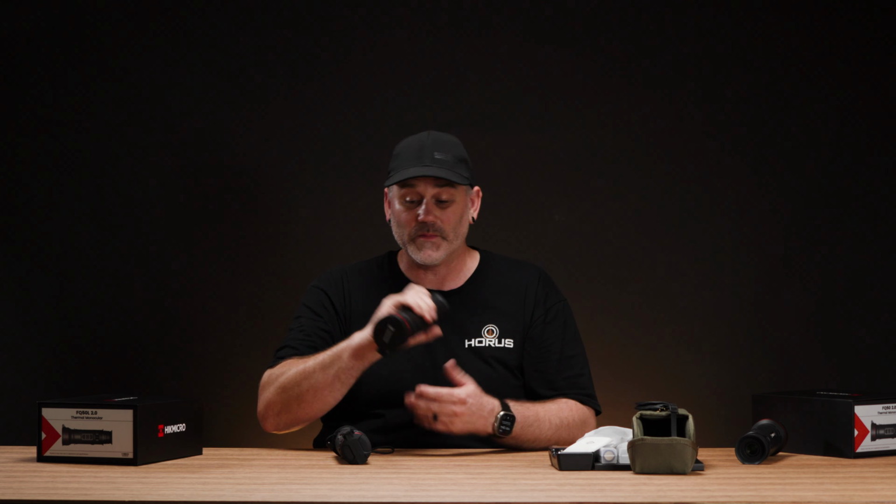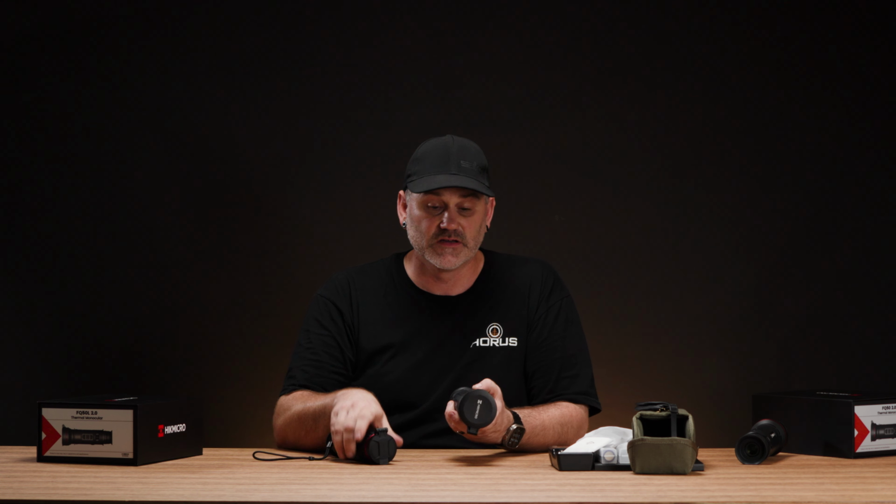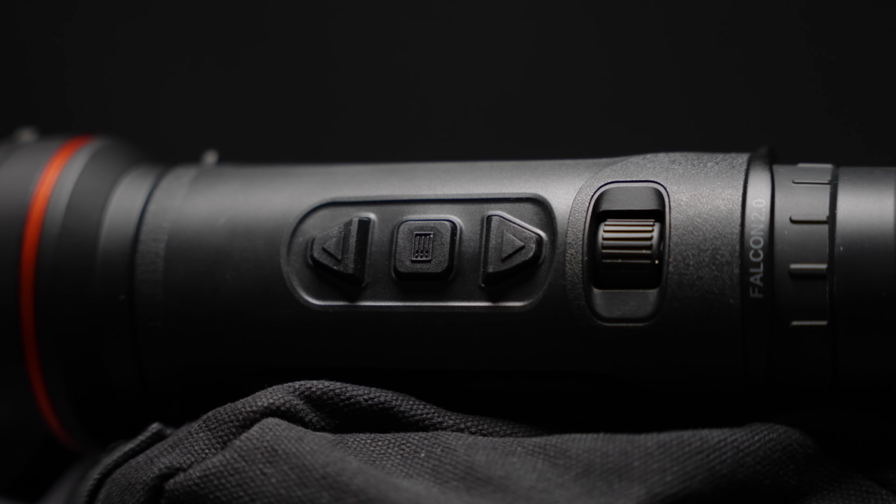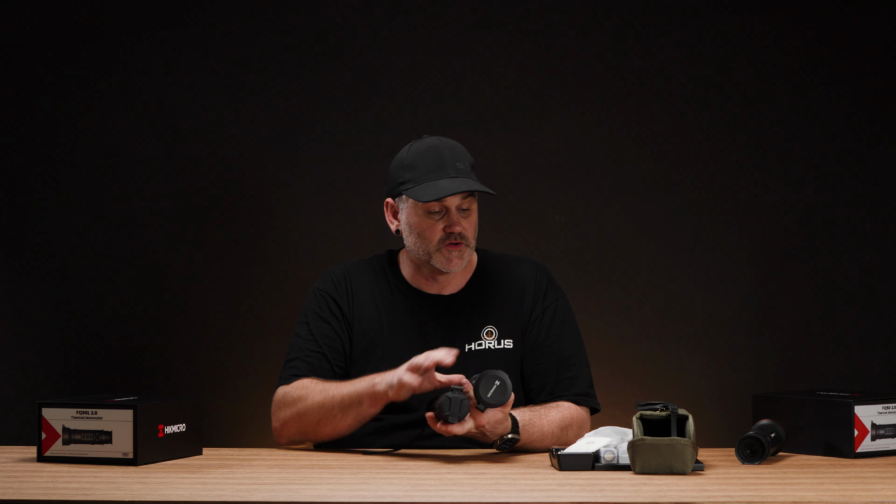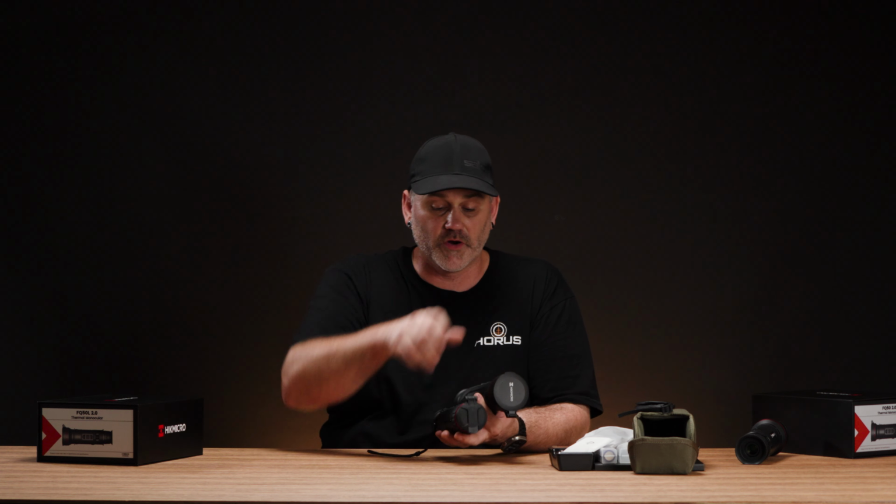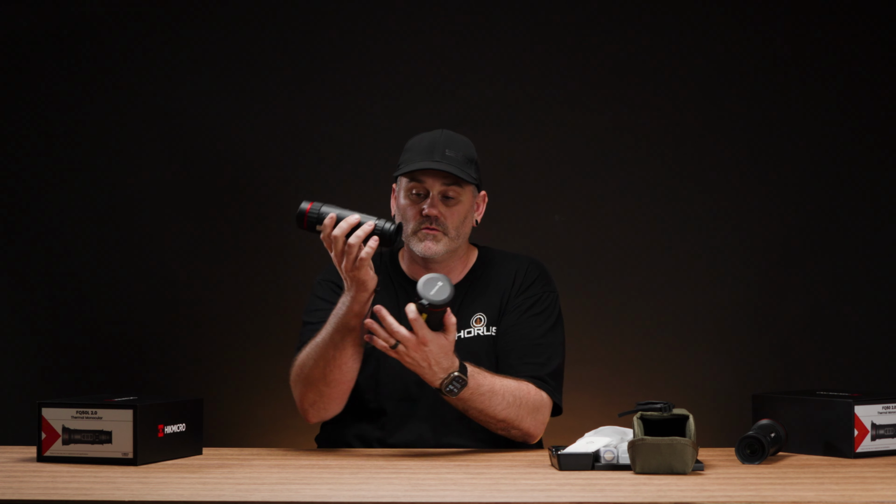I do like that. I will say that on these models, you do have finer control over that focus compared to this. But for the compromise to turn that into a one-hand operation and not be wobbling around as much, that is a good balance. Now, we talked about this strap being on here, which means you've got connection points front and rear on both sides. The previous one was just at the rear for this little wrist strap.